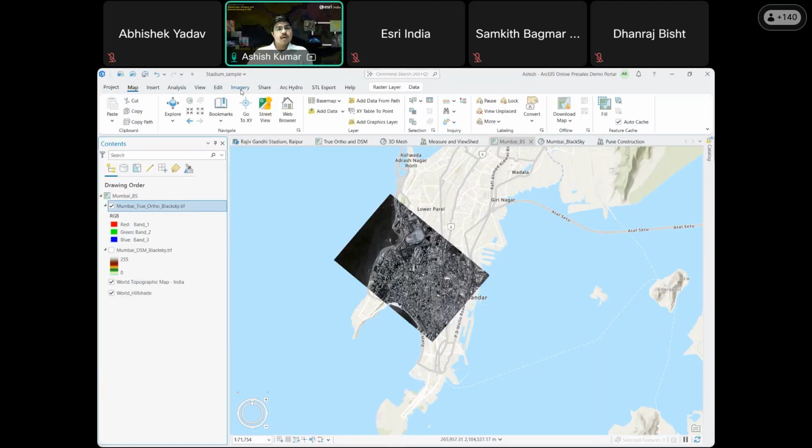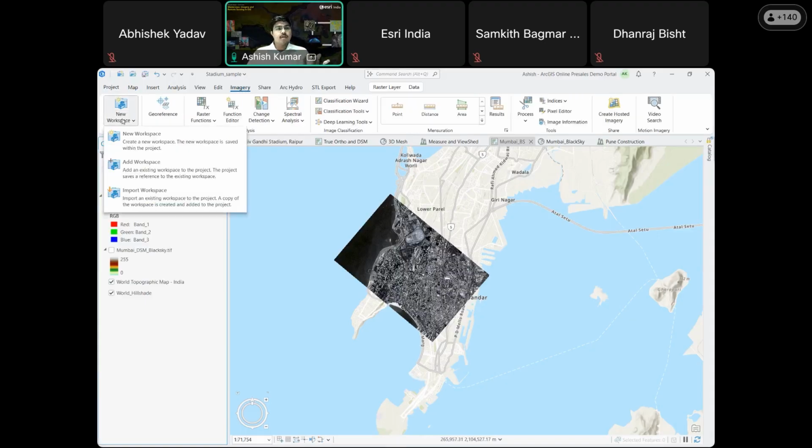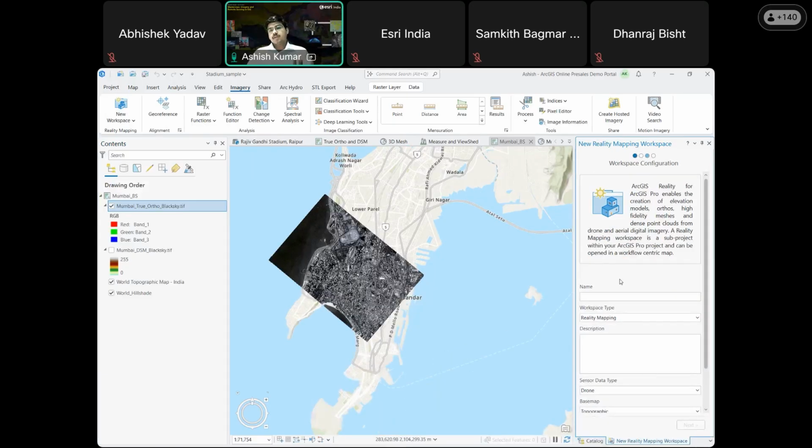So if you wanted to create a new workspace, once you go onto the Imagery tab, it will ask you to create a new workspace. When we go onto the workspace, the product will ask what workspace you wanted to create and what sensors you wanted to use to create a particular type of imagery. So my workspace type is reality mapping.